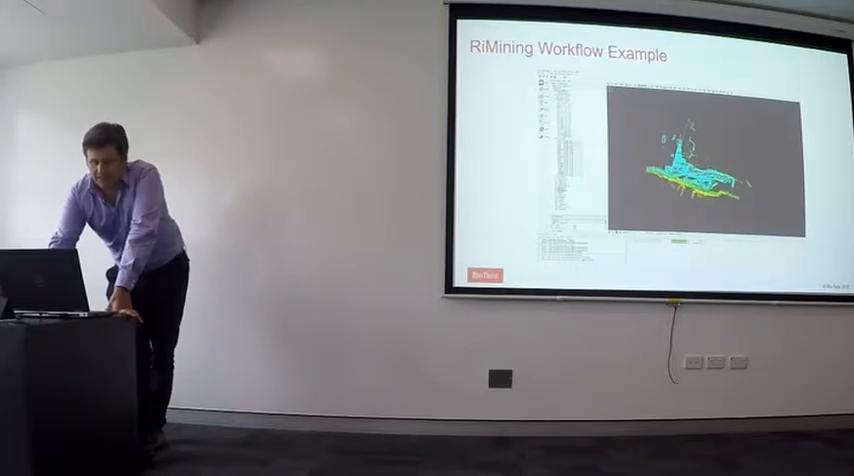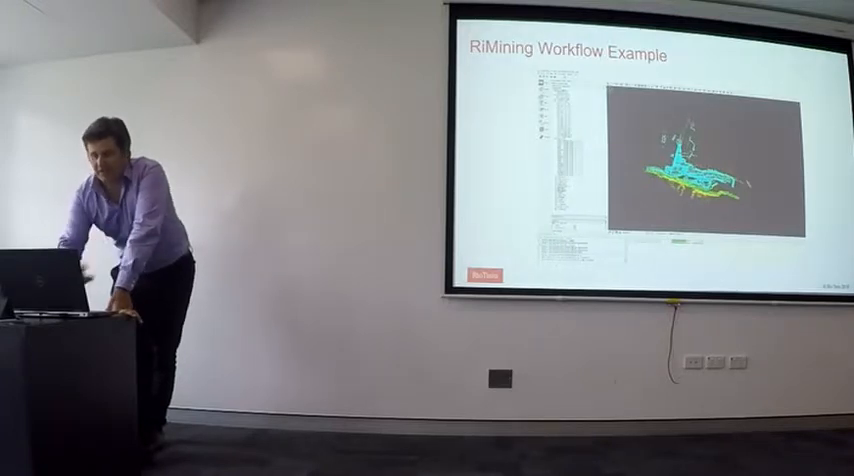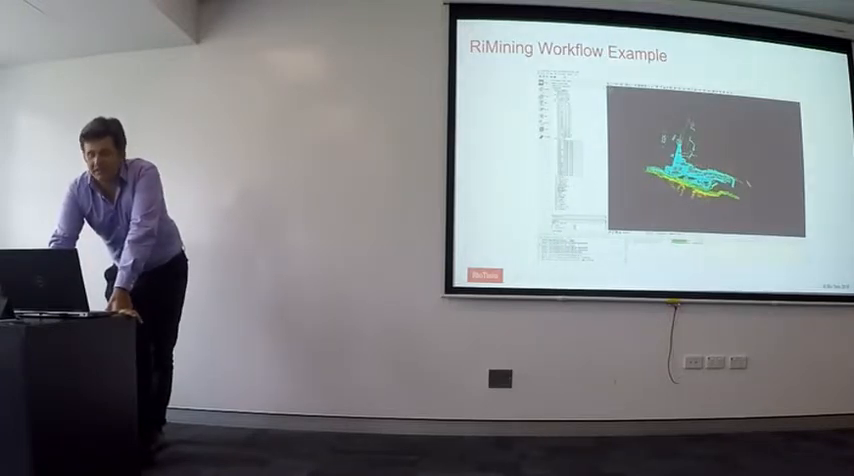So this is the process. There's a USB stick on the side of the scanner. It writes straight to the USB stick and then you walk straight into the office and start the process straight away. We effectively get a triangulation of the data within 5 to 10 minutes, we'd have a triangulation ready for Vulcan or something similar.